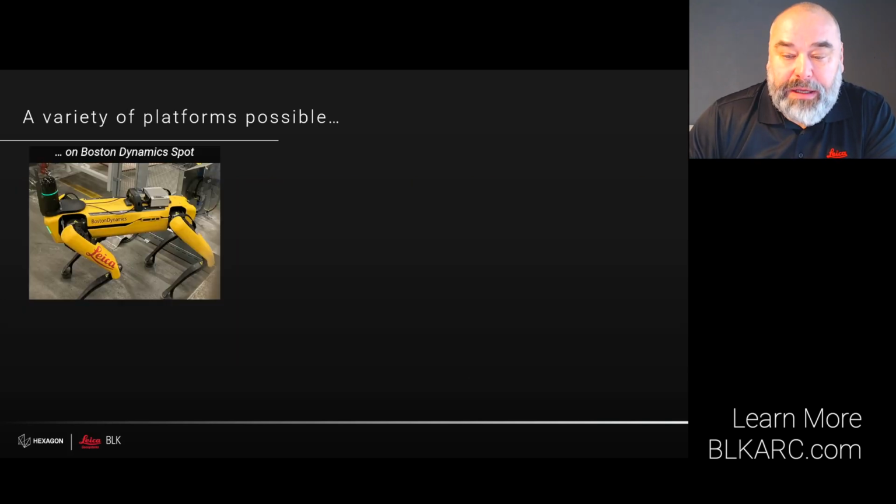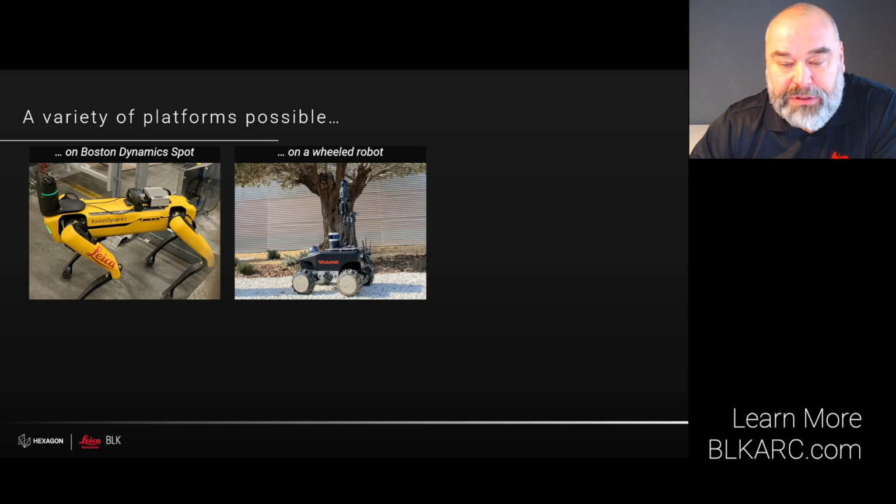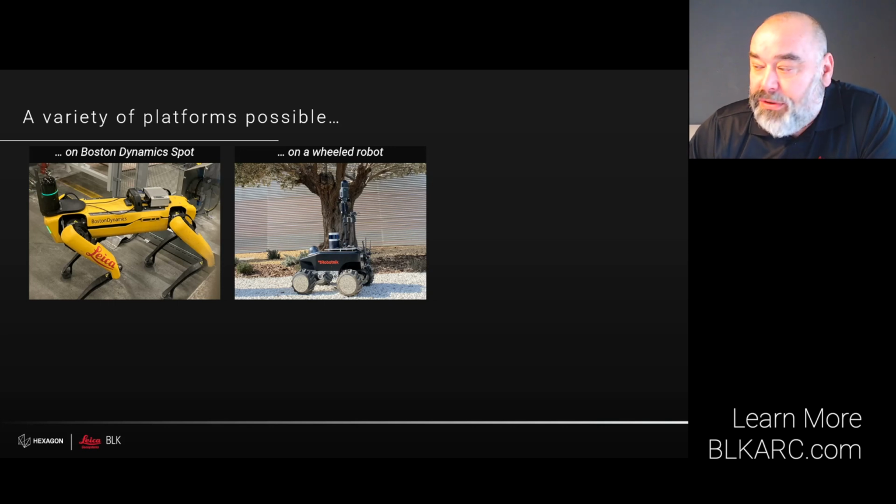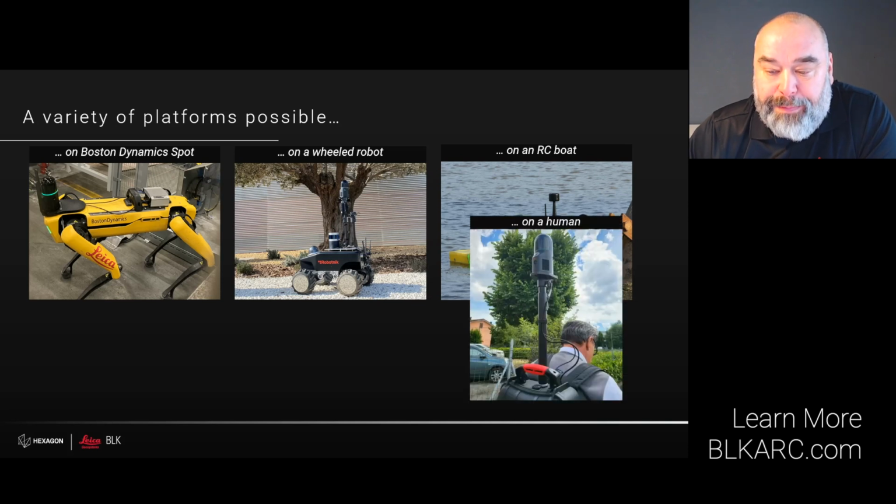Our customers are using the BLK ARC, as I mentioned before, on various platforms. Of course, on the very well-known Boston Dynamics Spot, a quad-legged robot that can walk autonomously or tele-operated. But beside this one, we also have wheeled robots supported. But a human is an equally good carrier for the BLK ARC.